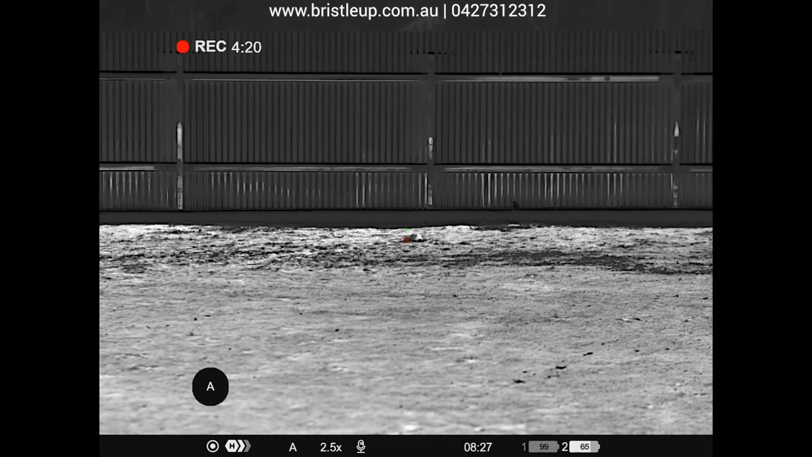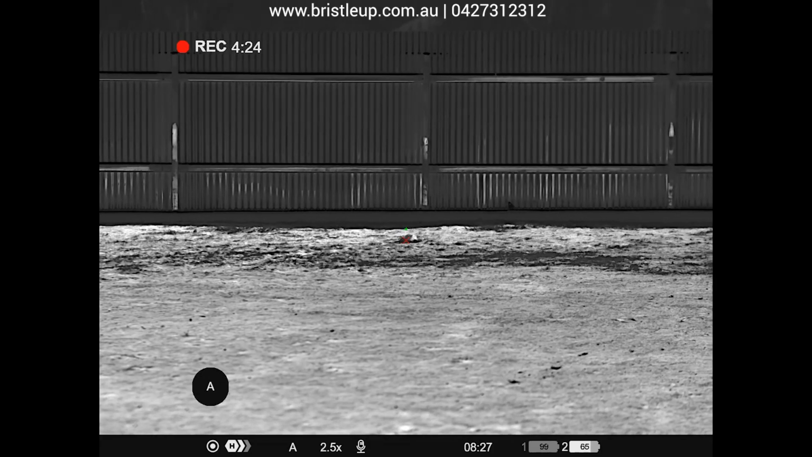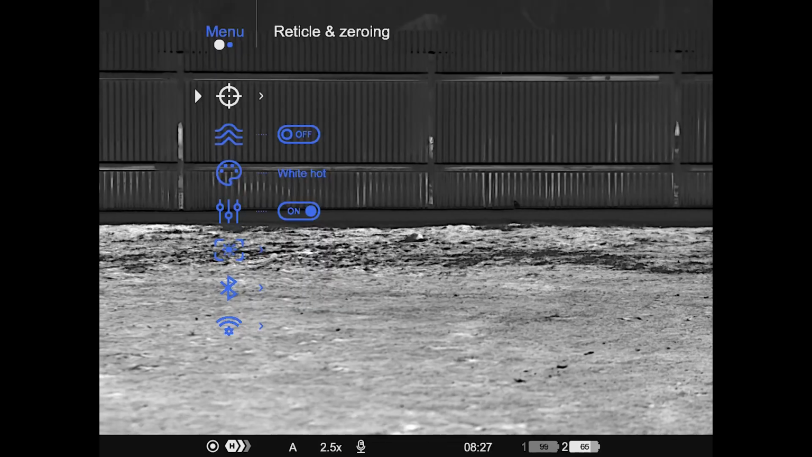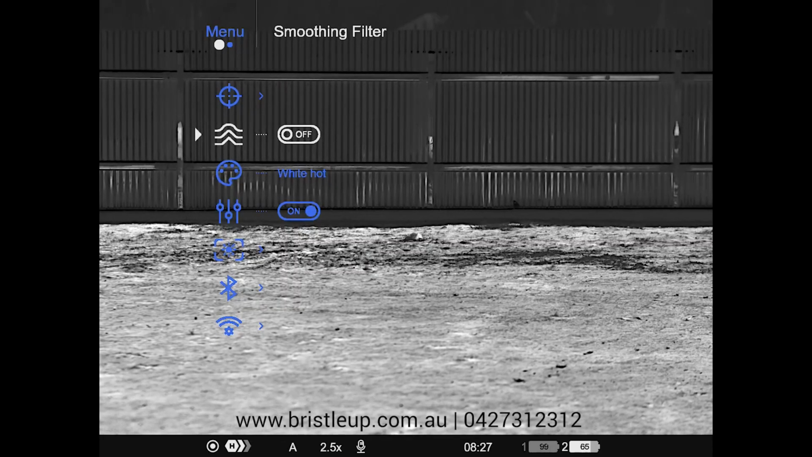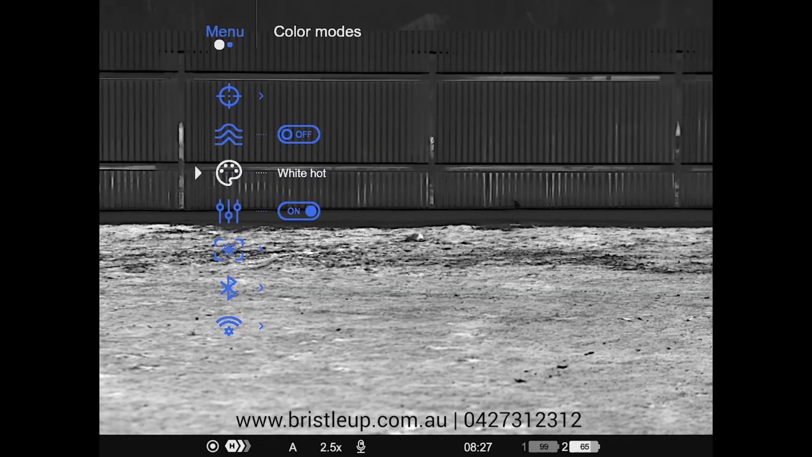Now let's take a look at our main menu. To access that, we hold down the scroll wheel button until the menu pops up on the left hand side there. And as you can see, our first option is for our reticle and zeroing. Then we have our smoothing filter. Now this is just designed to try and remove some of the background and make the target more visible. And then we can select our color palettes.